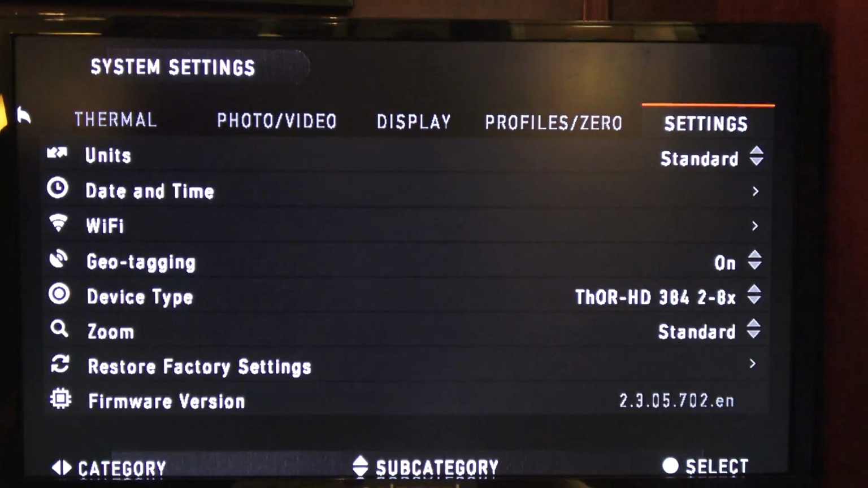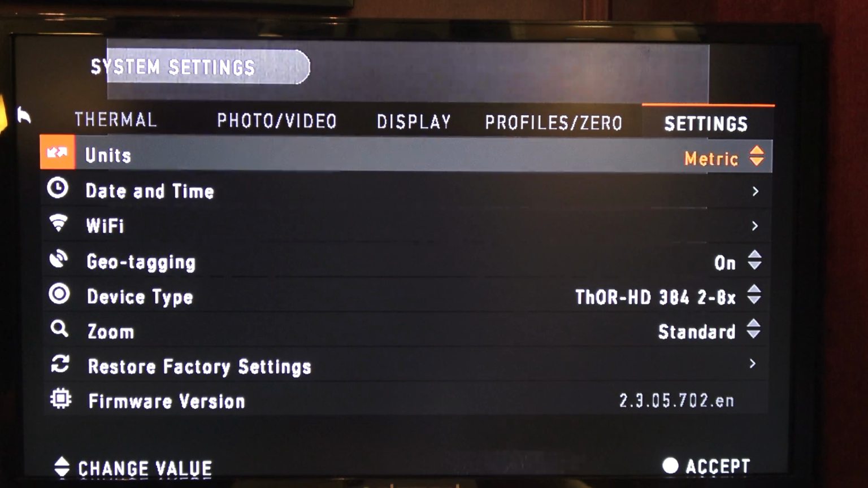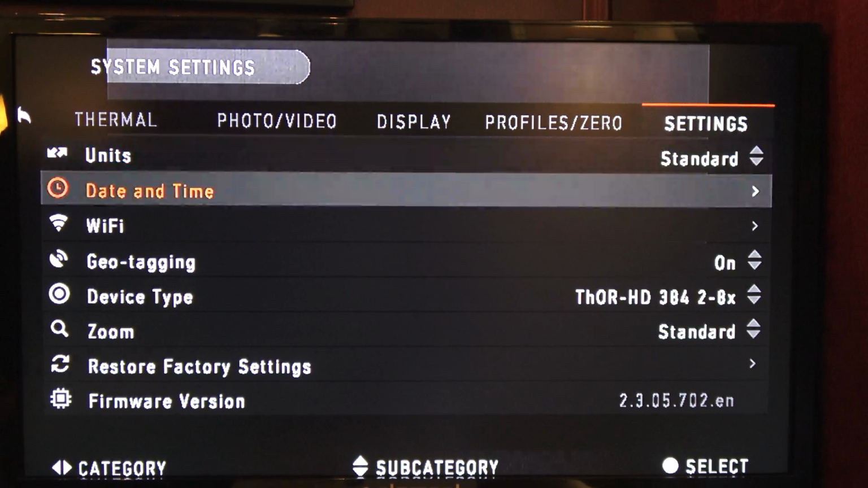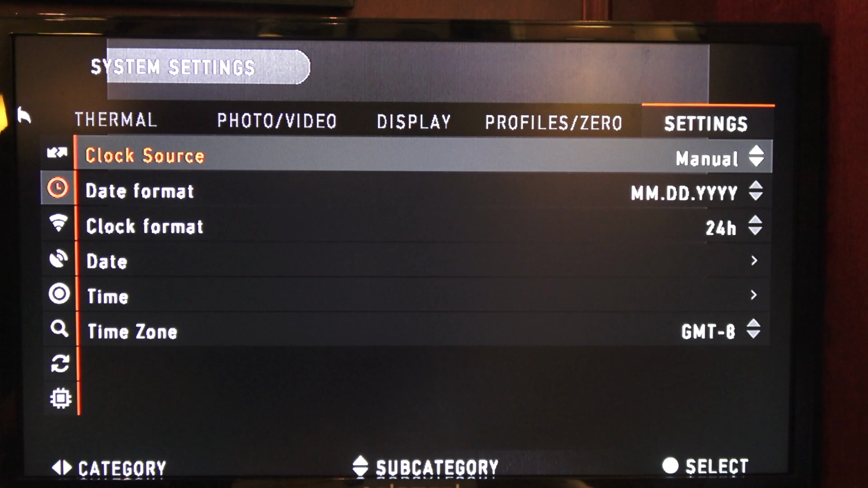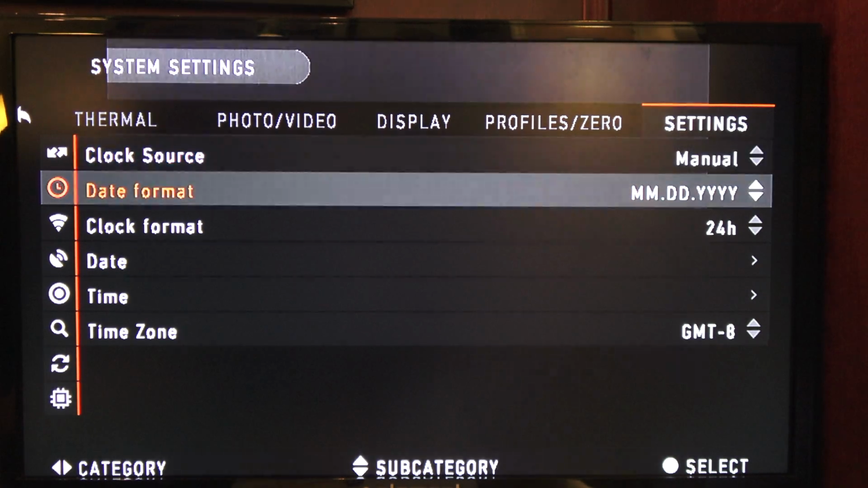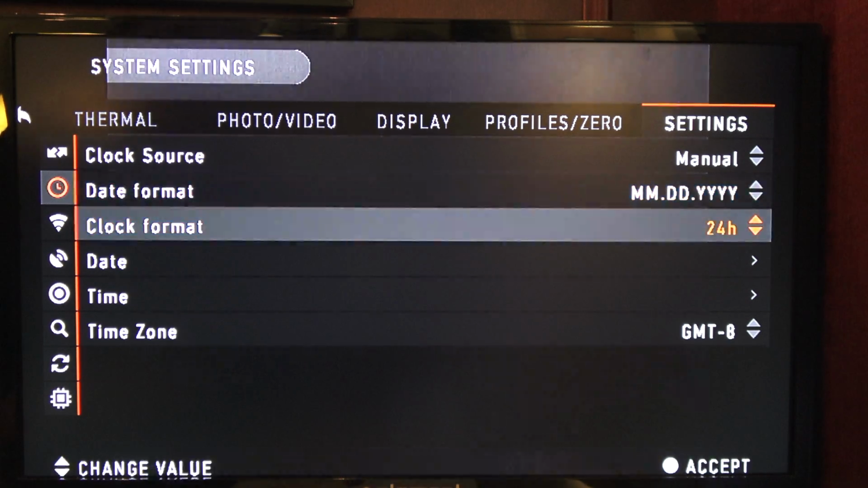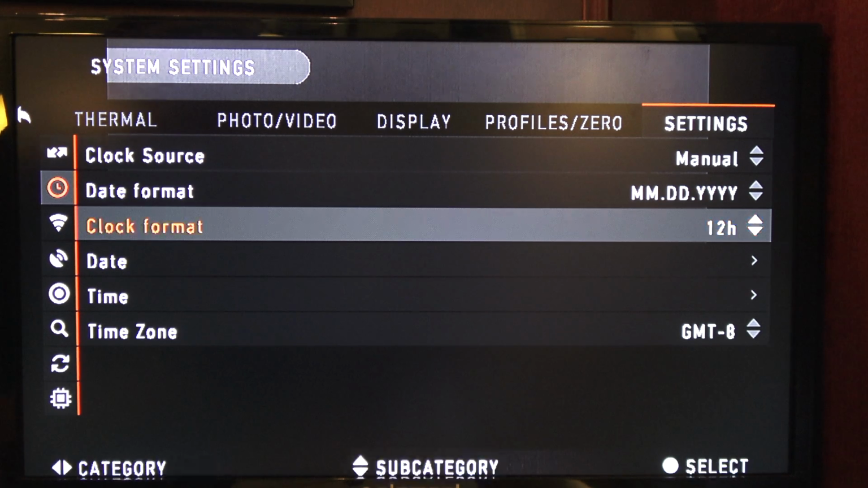All right, go over to right. Last tab is settings. You can go to units, you can go to standard or metric. Of course, so you can go to meters or yards. We're going to keep it at standard because that's what we have. Date and time. All right, so clock source, manual, date format, month, day, year. That's what we like. Clock format, 24 hours, military time, 12 hours, standard time. We're going to go on that.